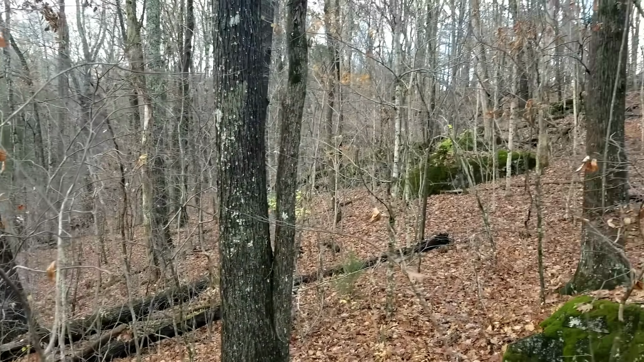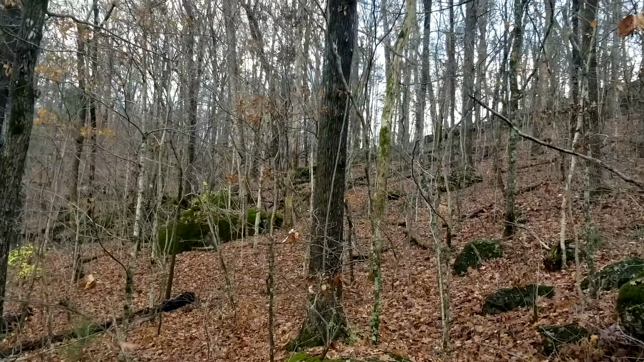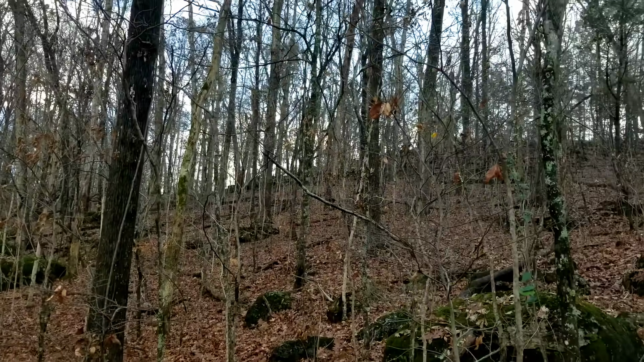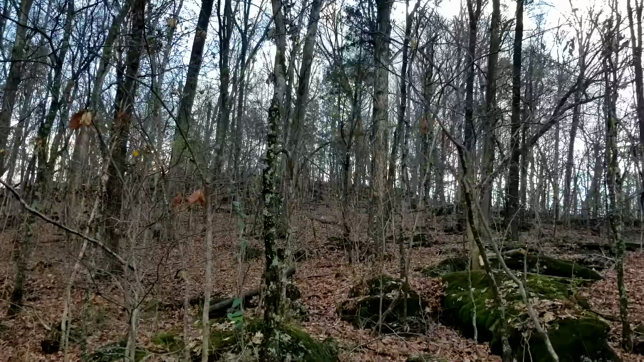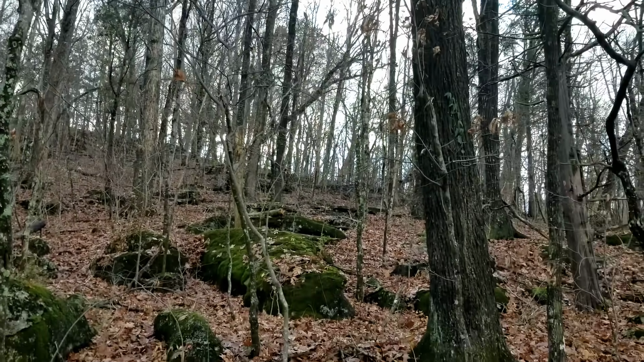Now, we've had some mild weather, but we've had some cold nights. But for the most part, the weather's been pretty warm during the day. Kind of strange for this time of year. And all the leaves are gone, just the oaks hanging on to them. Hope y'all are doing well out there and enjoyed your Thanksgiving.